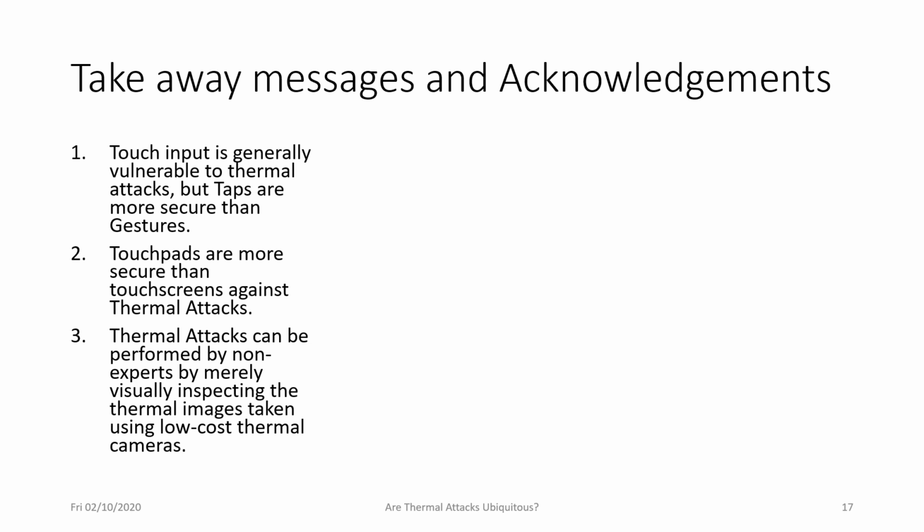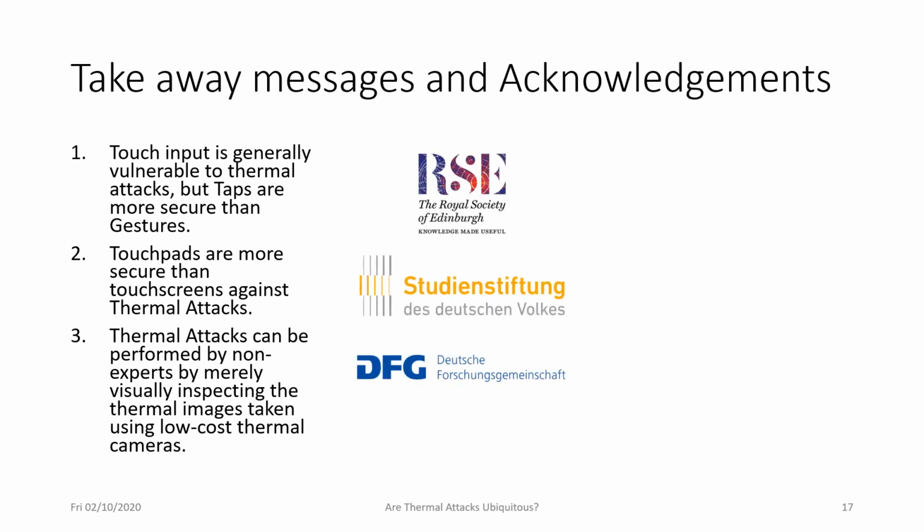Finally, thermal attacks can be performed by non-experts by merely visually inspecting the thermal images taken using a low-cost thermal camera. And this is the most important observation in this work, that even non-expert users can use cheap or affordable thermal cameras that they can buy online or from stores, and they can use them to invade others' privacy. So this underlines the importance of addressing thermal attacks and putting them into consideration, because this is an attack that almost anybody could do.